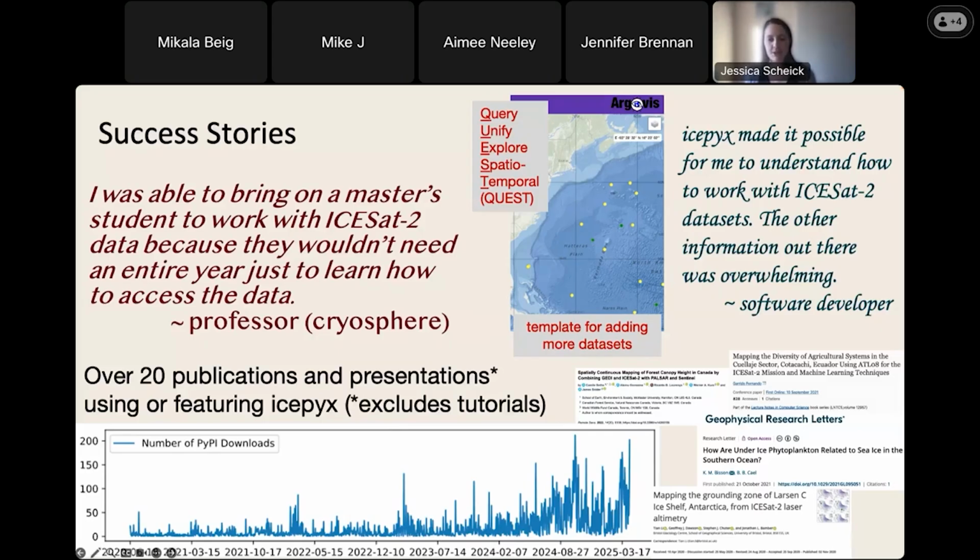Something that we talk a lot about, something we've talked about in putting together these presentations is the criticality of citing both the data itself. So if you use ATL13 or any ICESat-2 product, NSIDC makes it really easy for you to cite that data. And similarly, citing the software tools that you're using, whether that's icepyx or any of the other great libraries and tools out there.